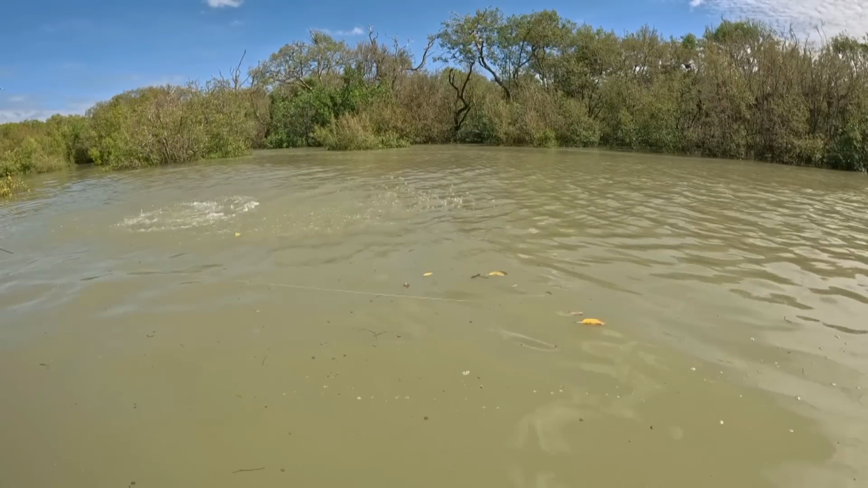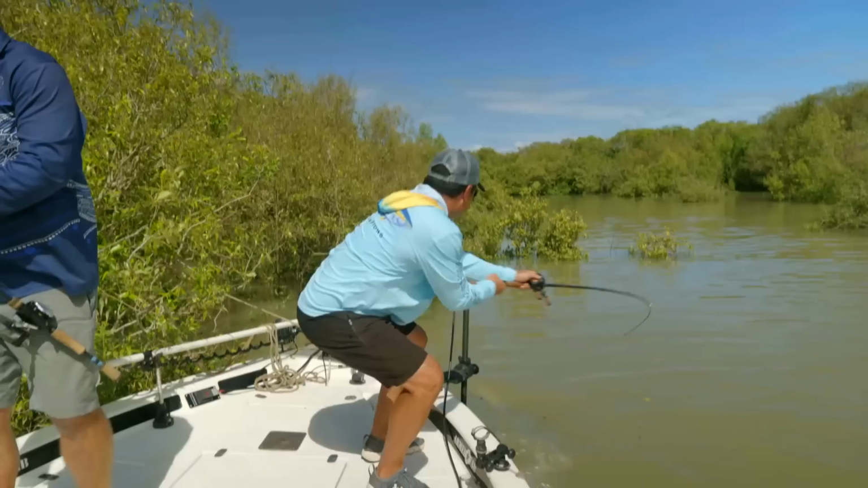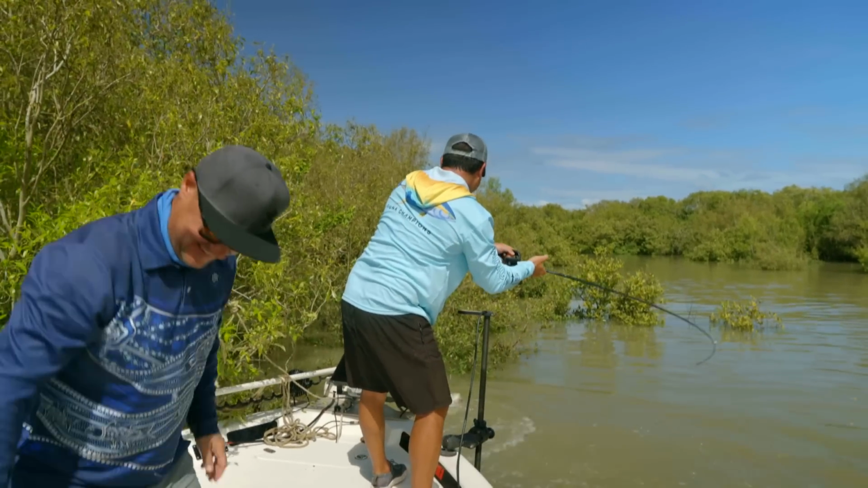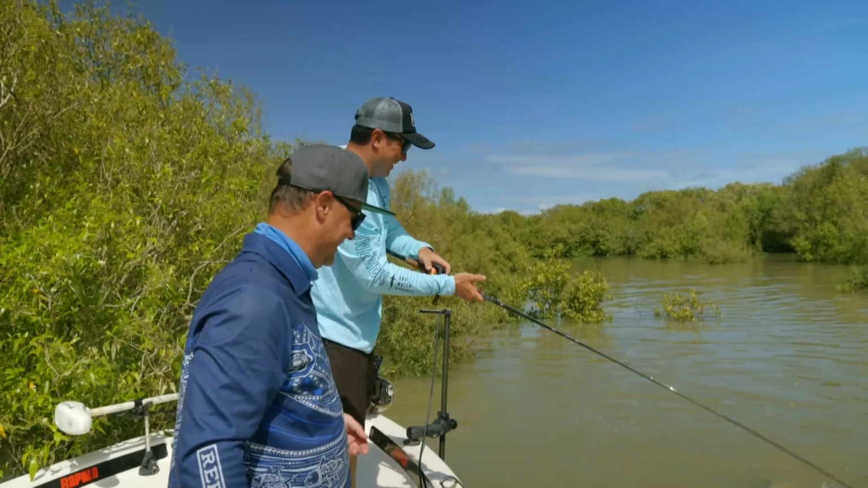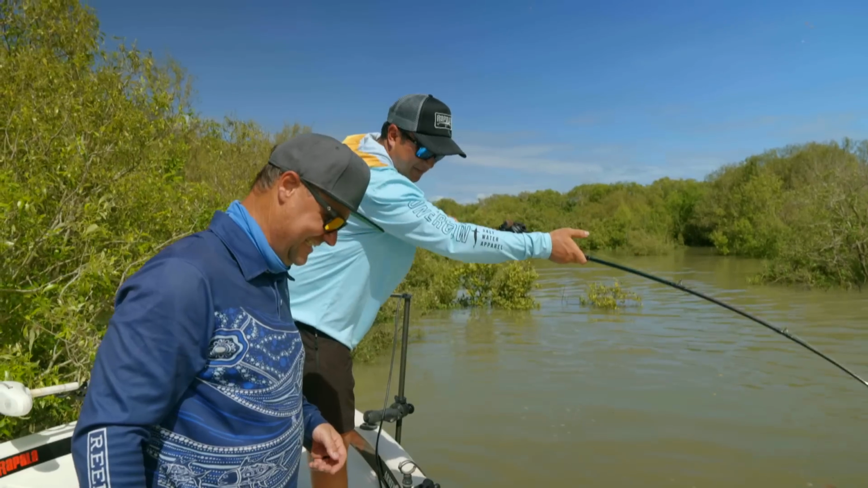The pedo strikes again! You watch him eat it. That is crazy. I heard you sneakily saying, watch him get bit right next to the boat. That's it. There was one just hanging right off the nose. That is ridiculous. And this is pretty crazy.